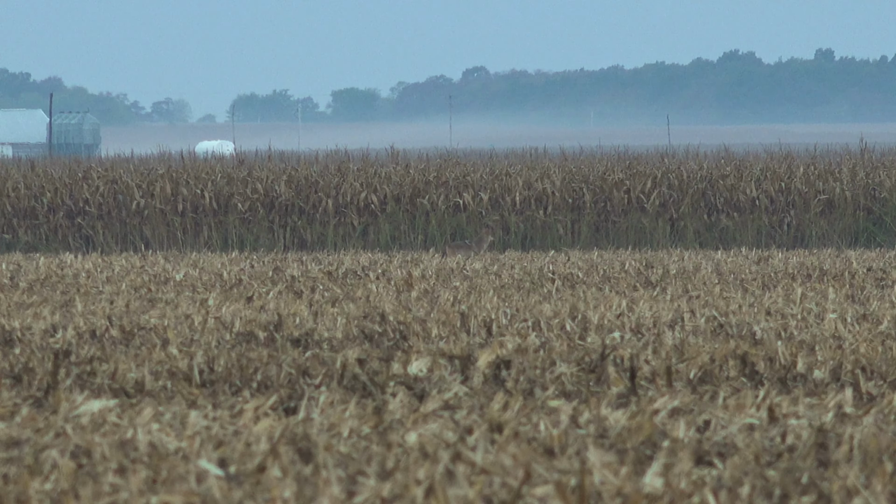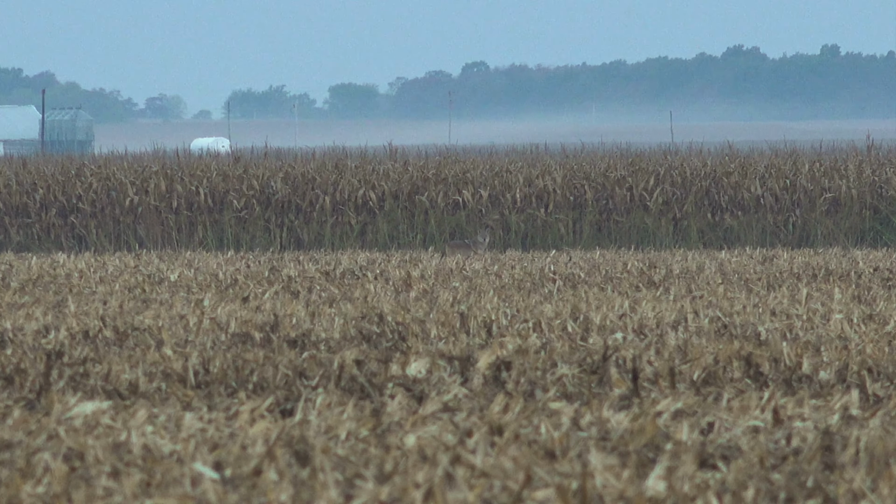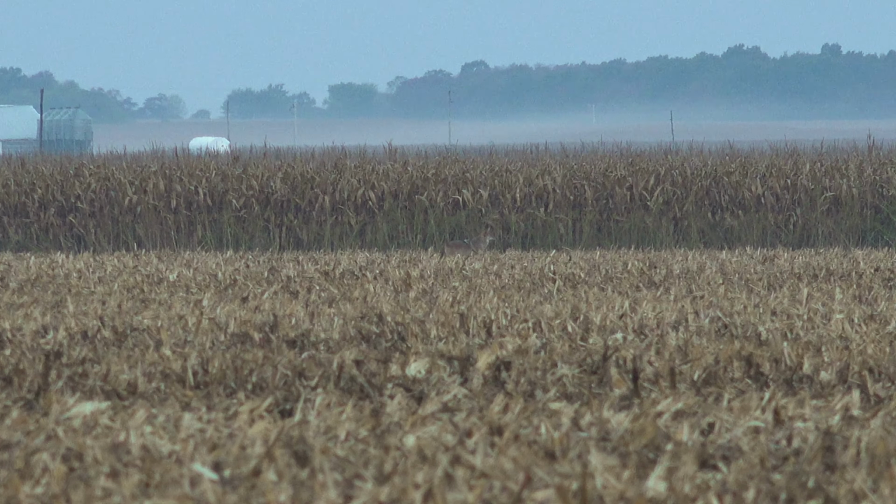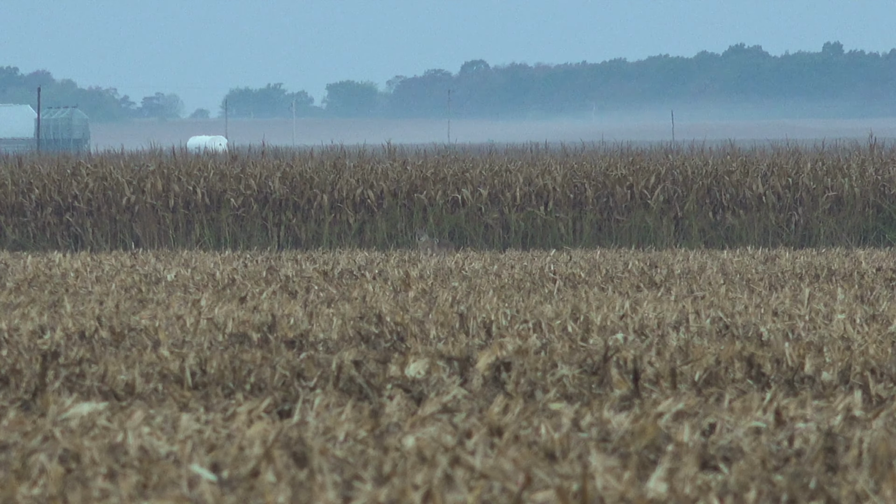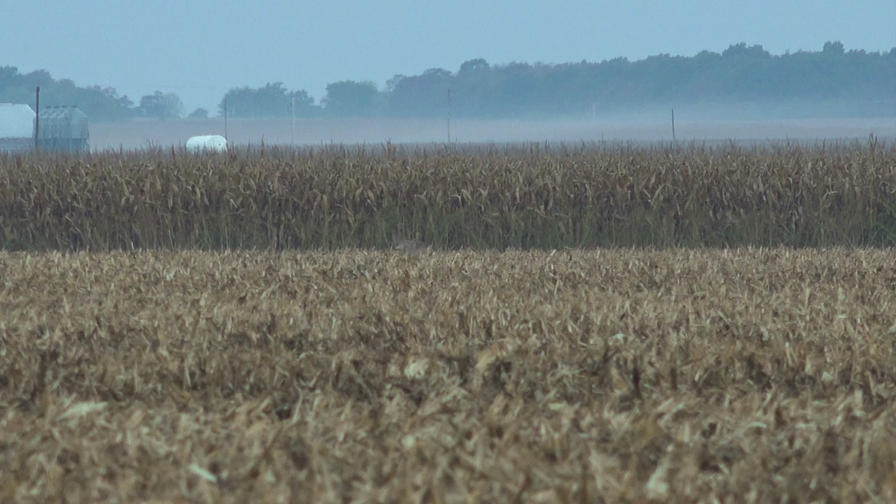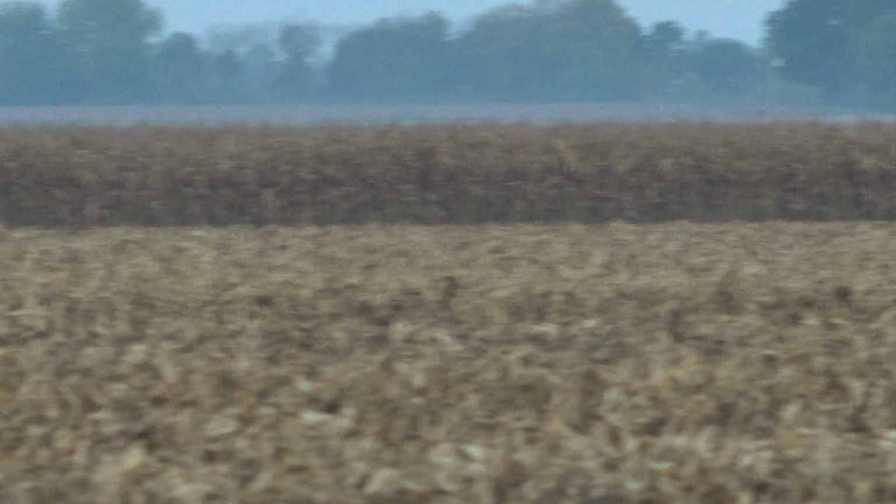He's like, how hungry are you? Yeah, he keeps looking over here and looking at the truck. If anything, it's gonna push him this way. Here he comes. He's coming. I don't know if he's running to the call or from the truck.